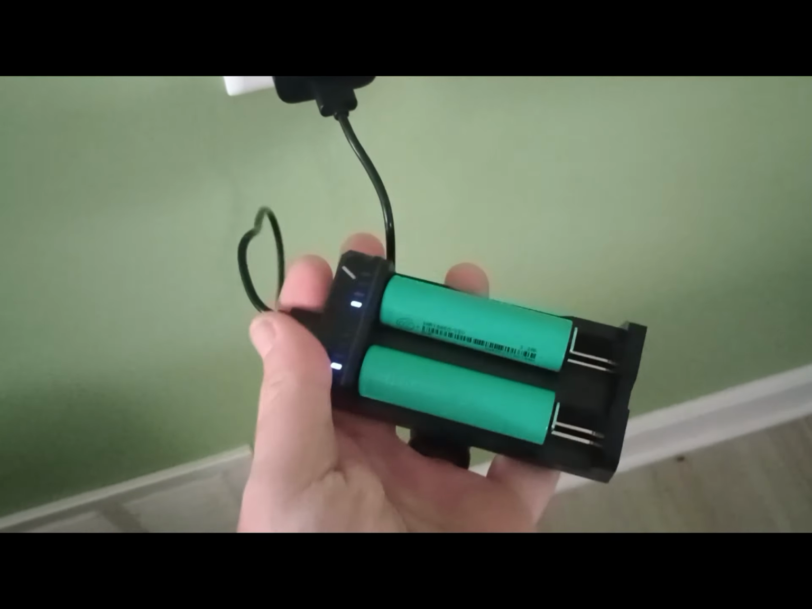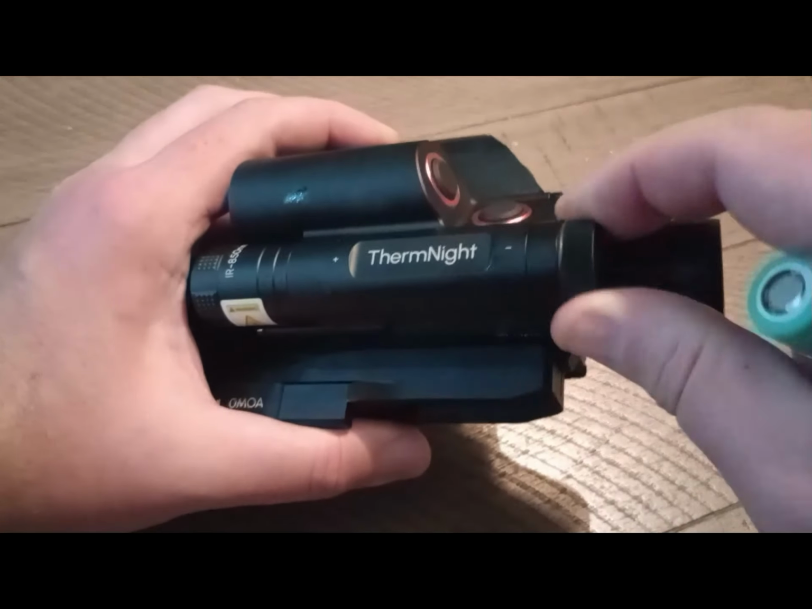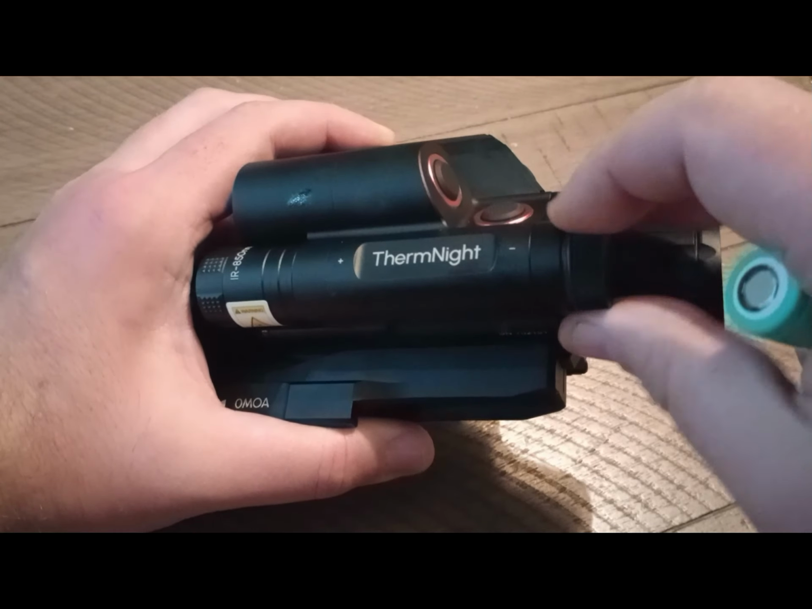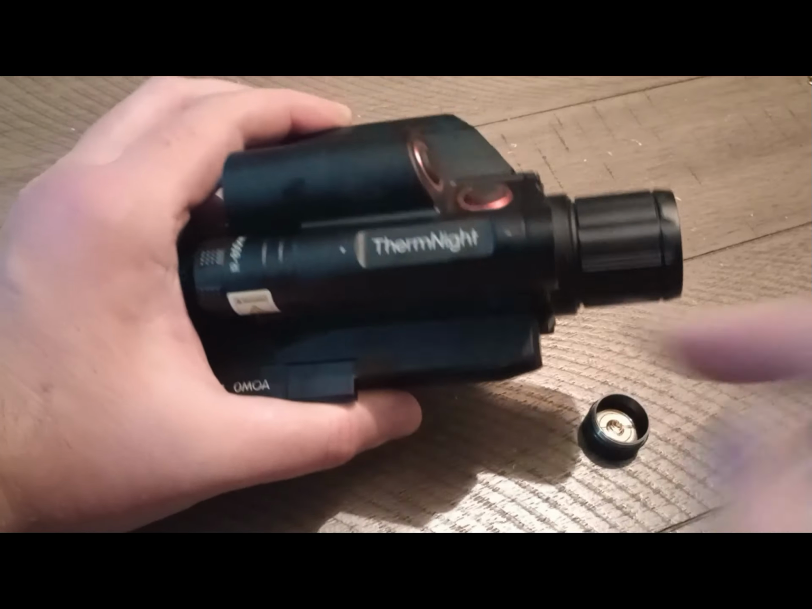So I'm plugging in the brand new batteries here, charging them all the way up. After about 2 hours or so of charging, they were fully charged. And then it's pretty simple. You just unscrew the battery compartment cap on your scope, put the battery in the correct orientation, positive and negative.